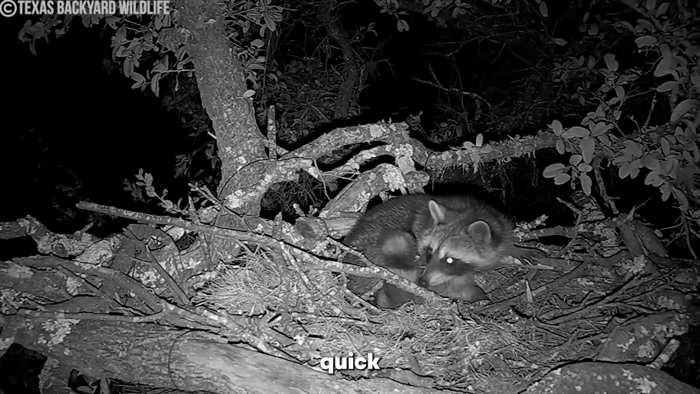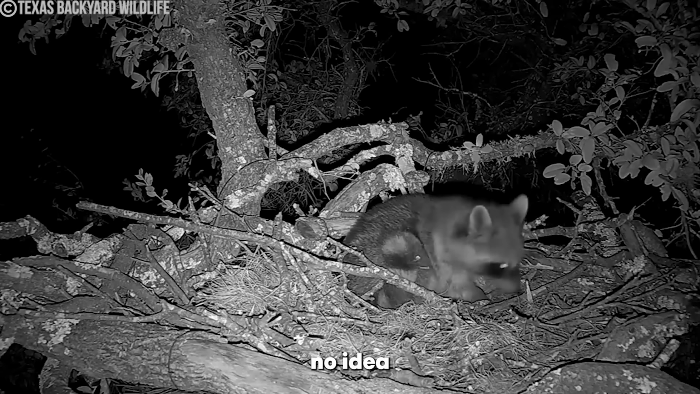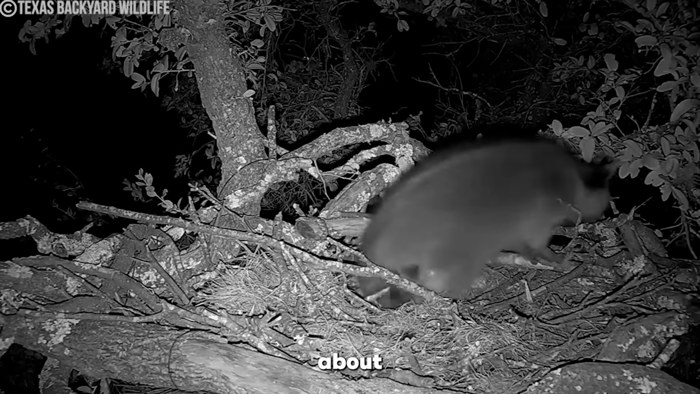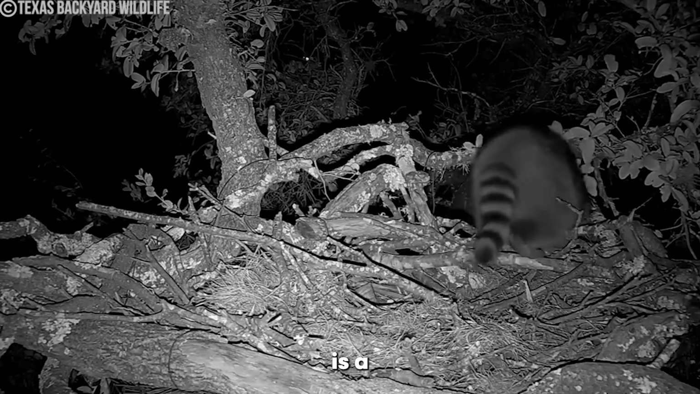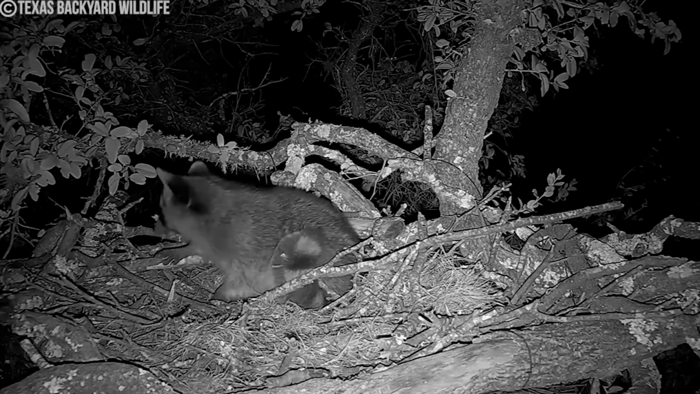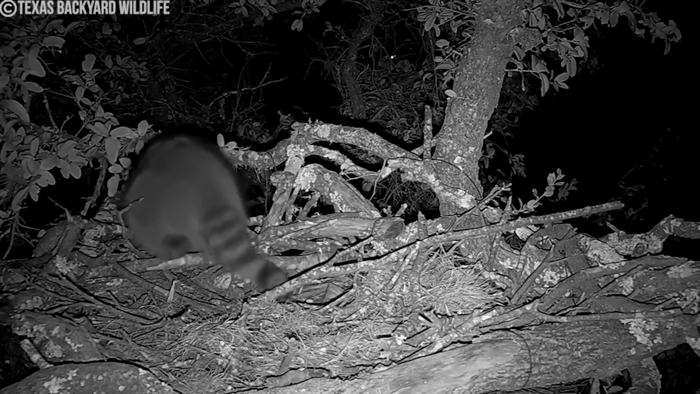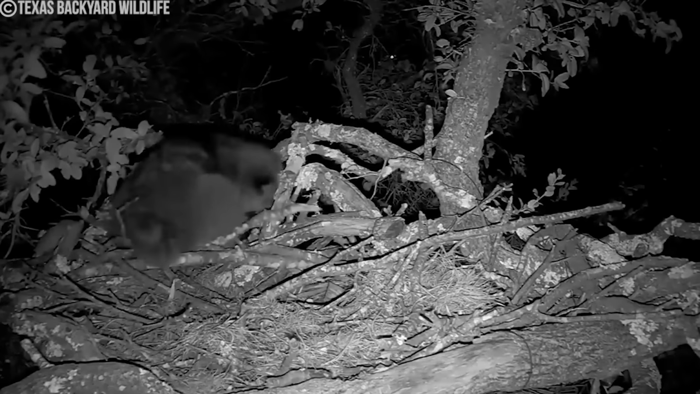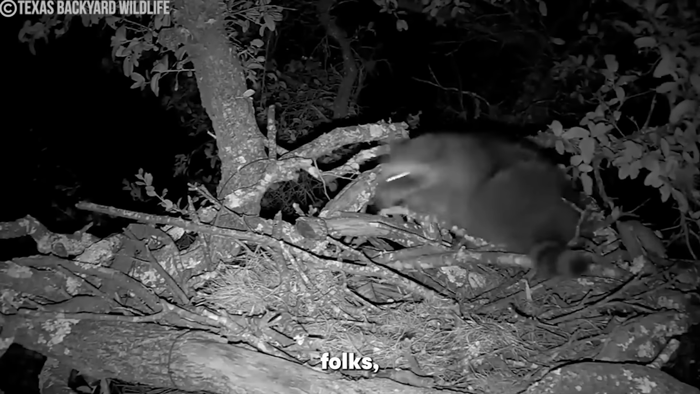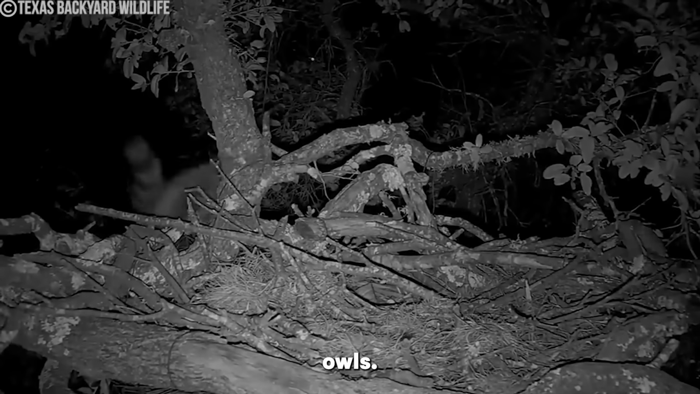The owl is so quick with its attack that the raccoon has no idea what just happened. If anything, it sits there in shock, processing its next move. But as it's about to find out, staying there is a massive mistake. And that, folks, is why you don't mess with owls.